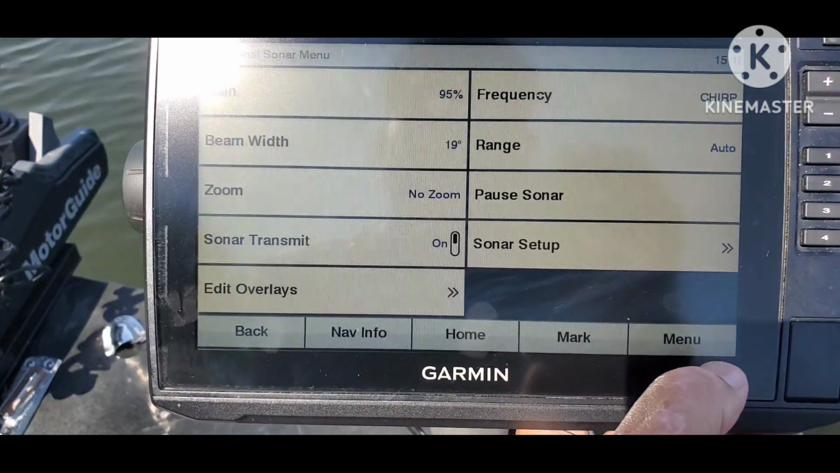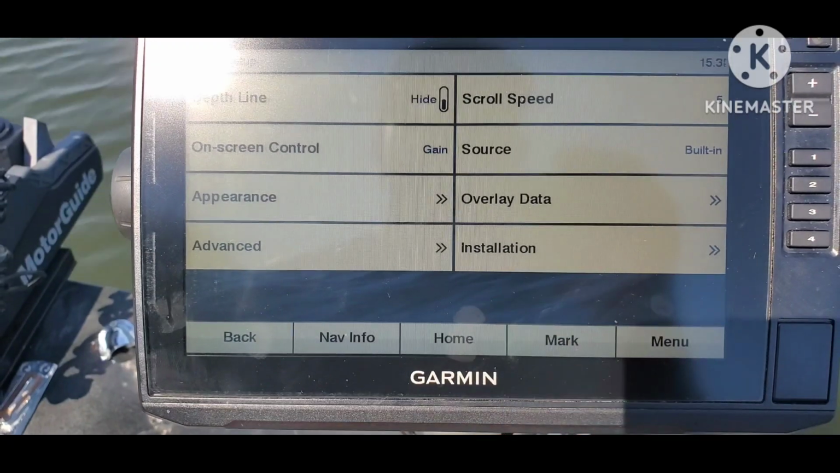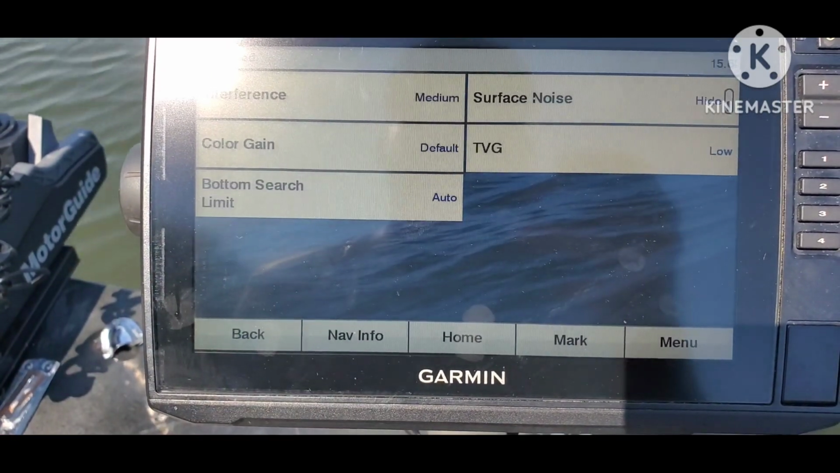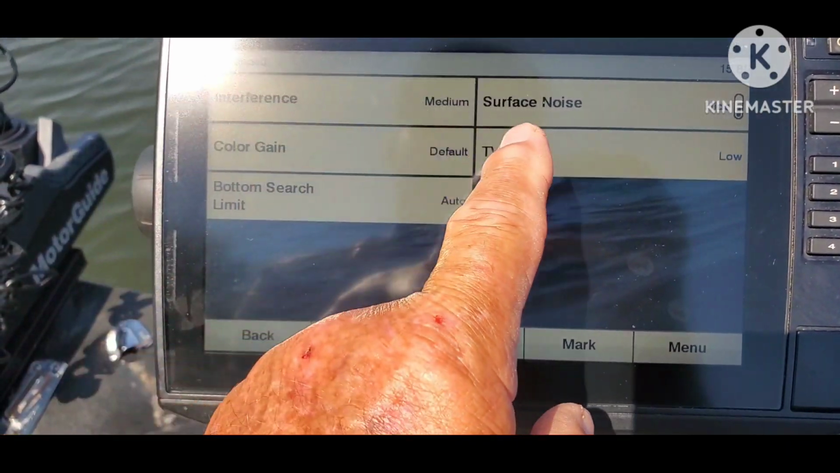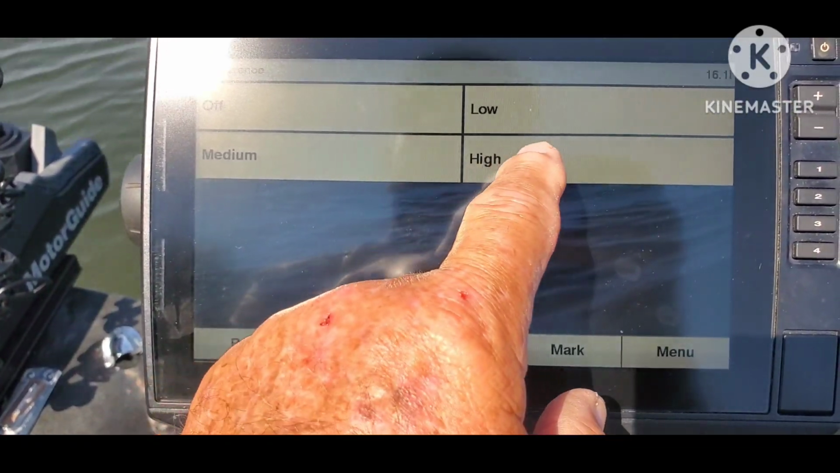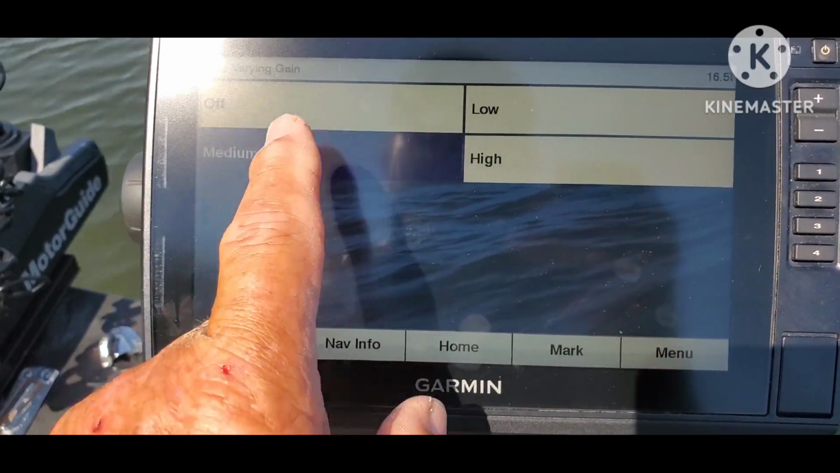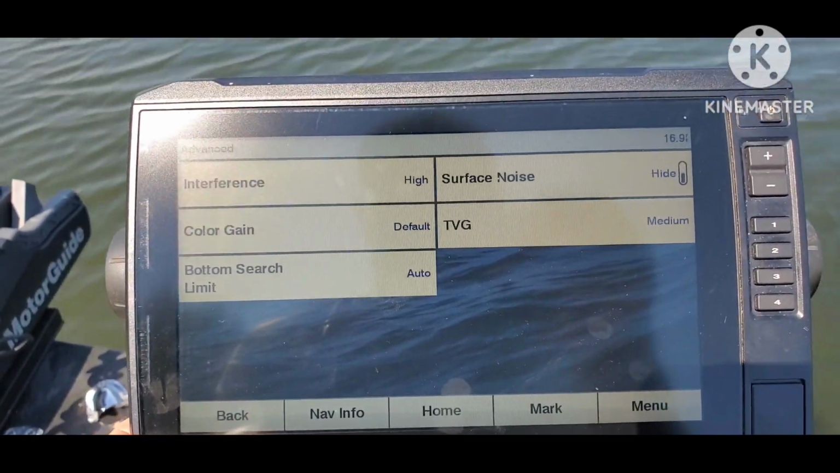Let's hit this here and let's go back to Sonar Setup. Let's go back to Advanced. Let's go back to Interference and try High. And we'll try Medium time varied gain.